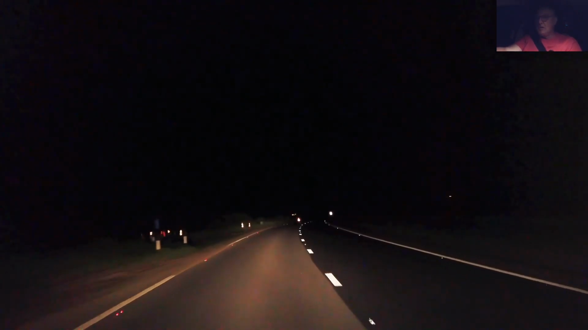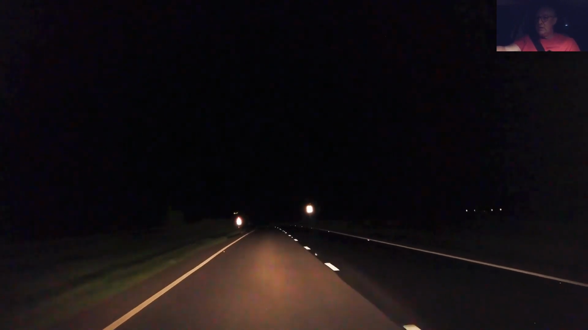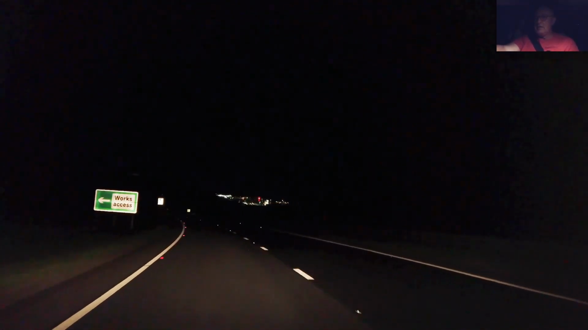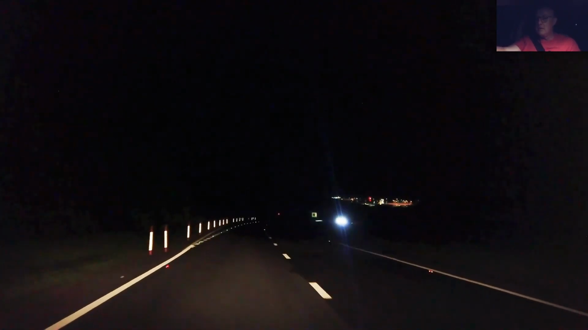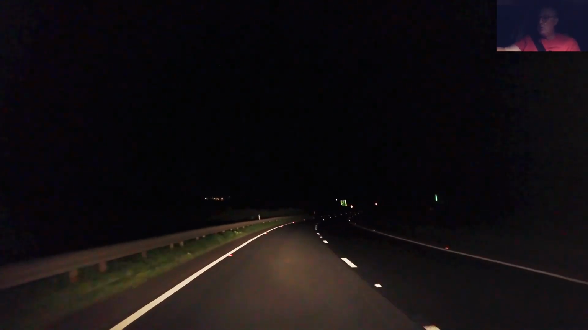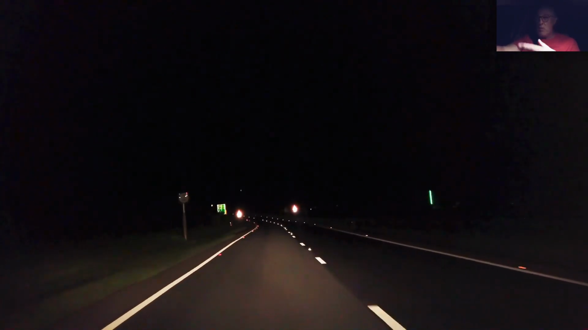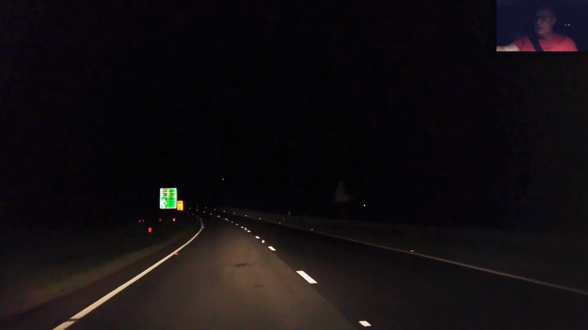Full beam on. So there's nothing coming from the opposite direction. My camera won't pick it up, but France is all illuminated. It's fabulous.